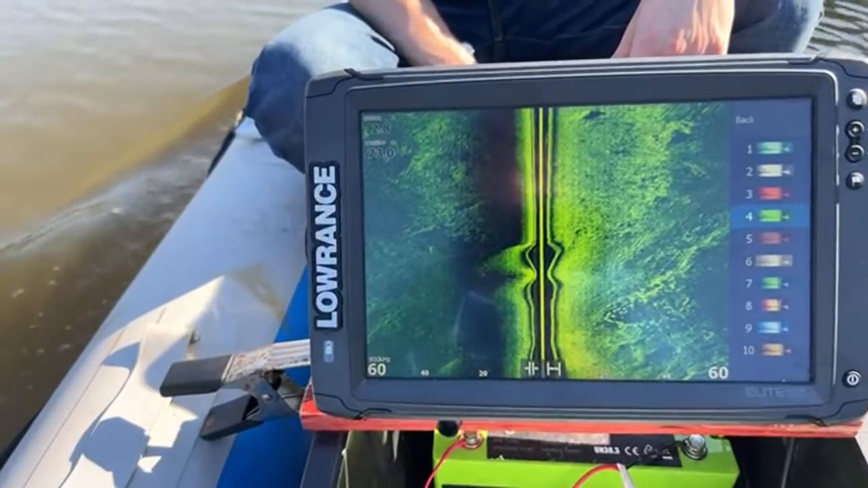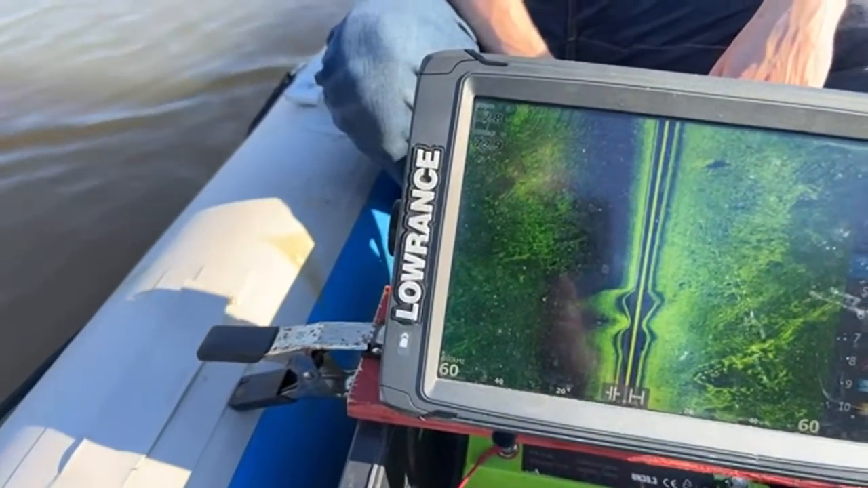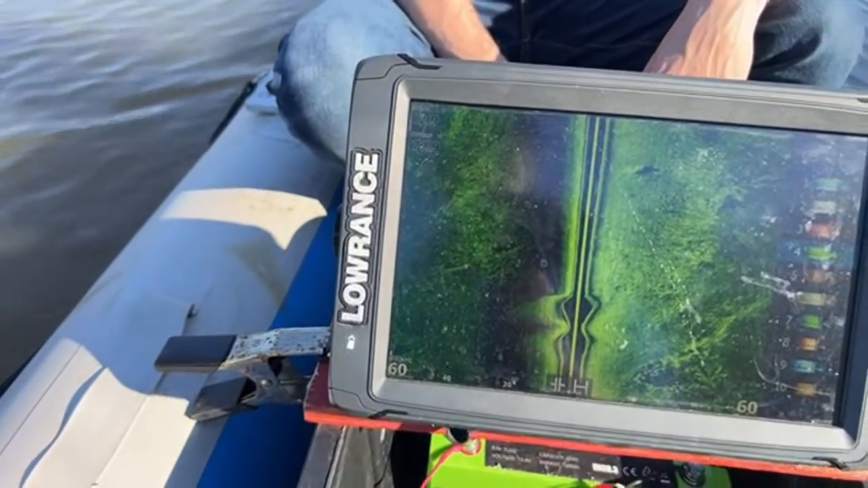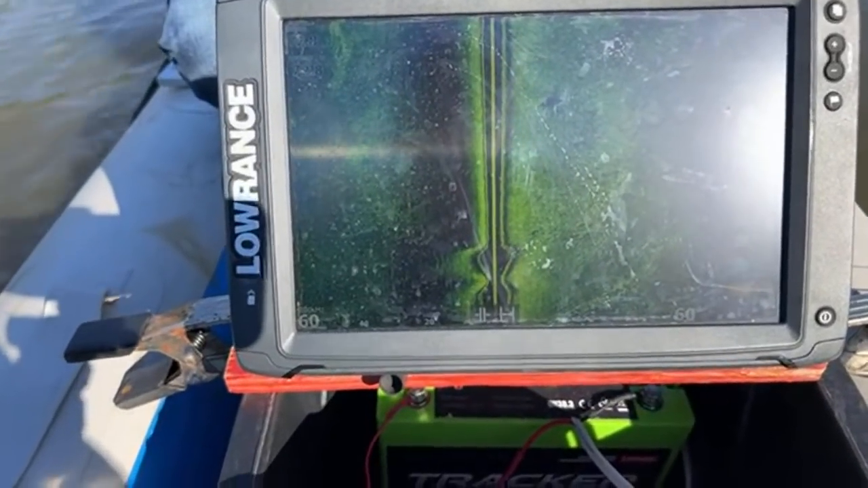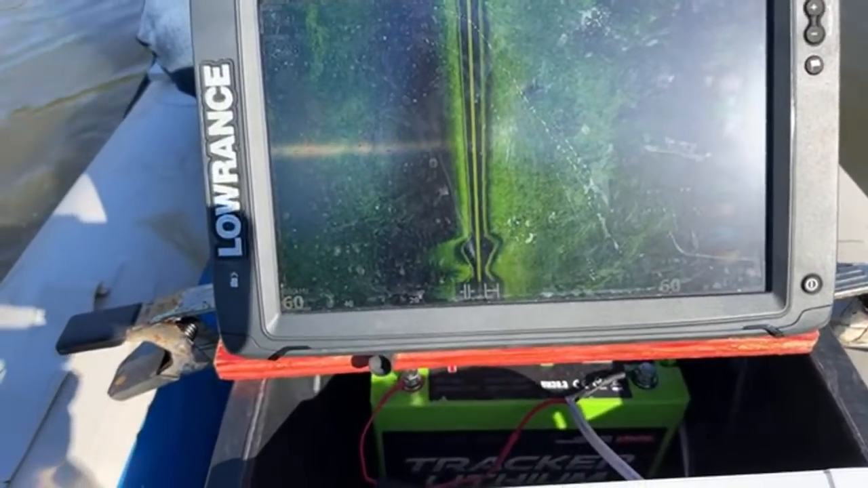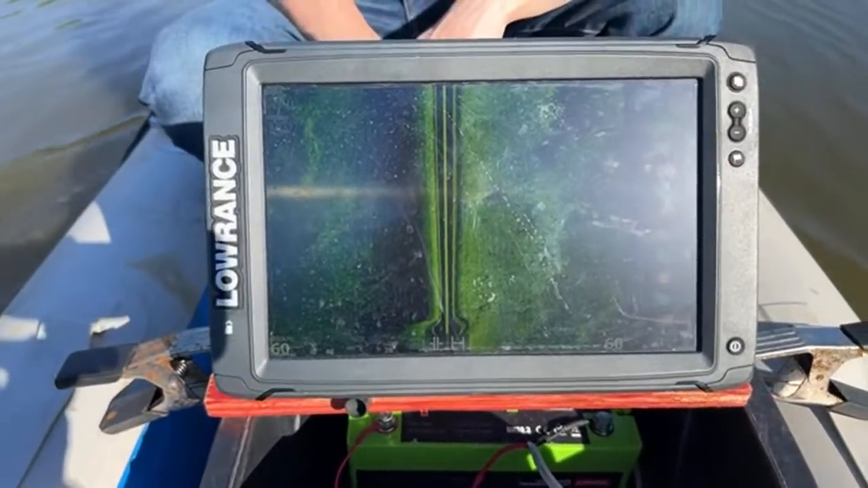I'm going to go ahead and check this one other spot behind me here. Let me check. There's something. I think that's a rock.